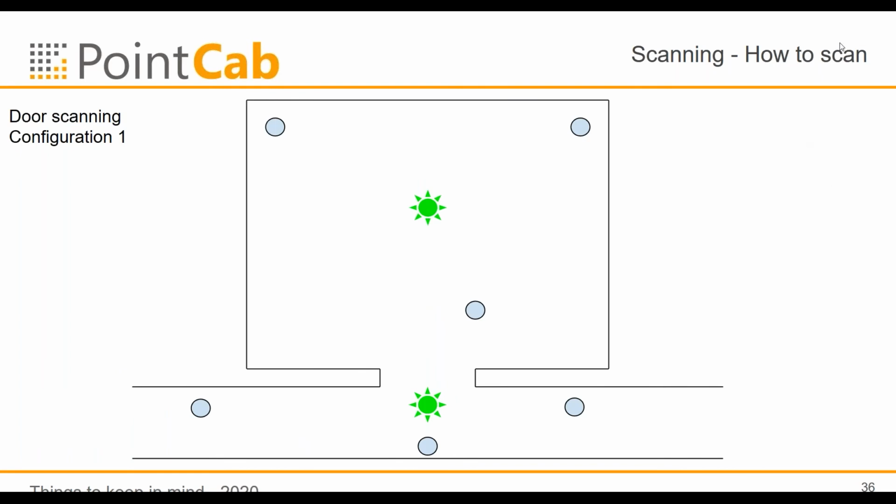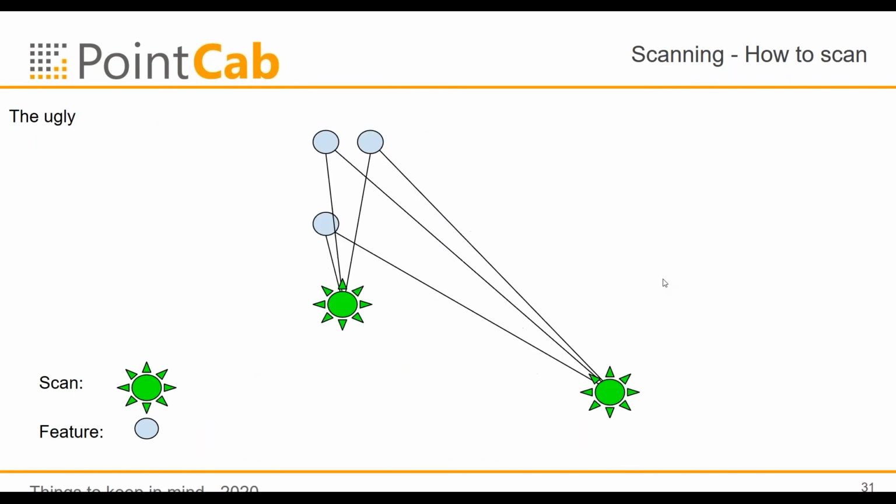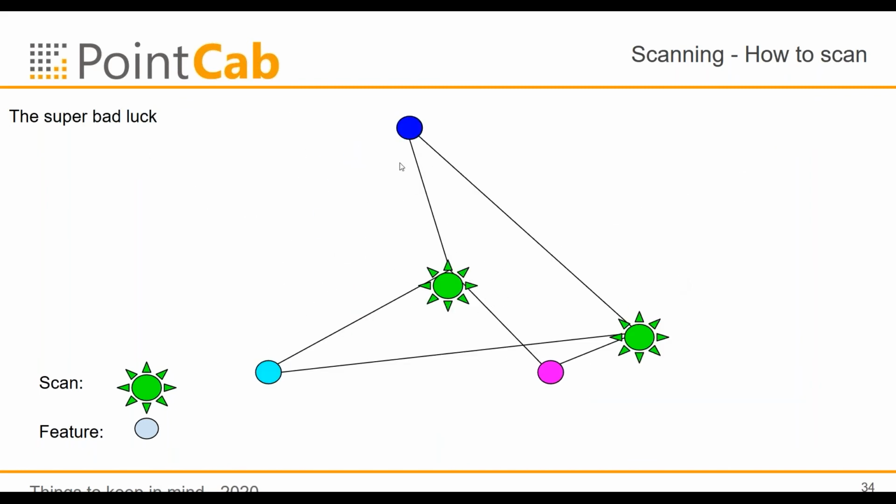Let me interact here a little bit. Go back. So for the rule of the accuracy, to easily understand the rule is make 3 features in a constellation that the triangle area is as large as possible, and place the scan inside the triangle. This is the most stable constellation. The second I will mention is here.